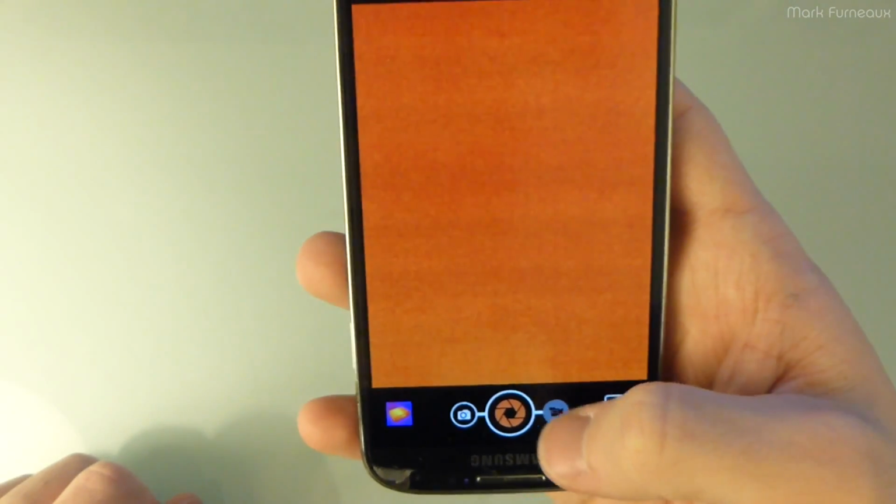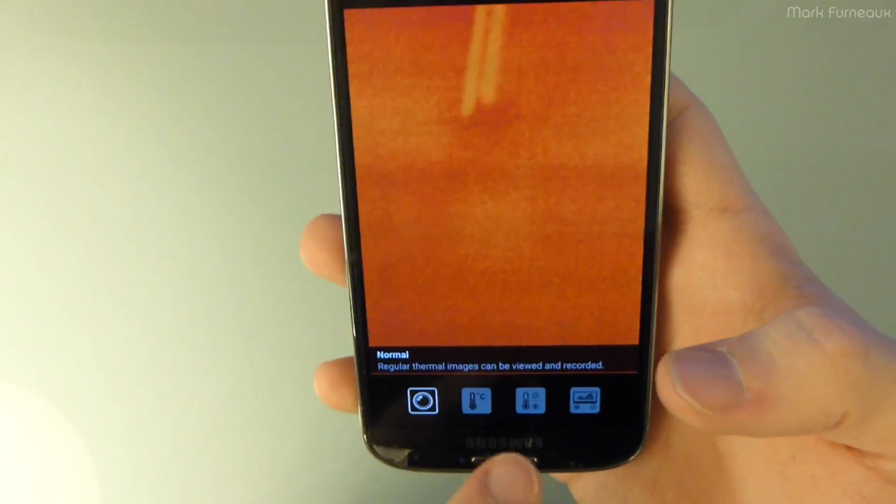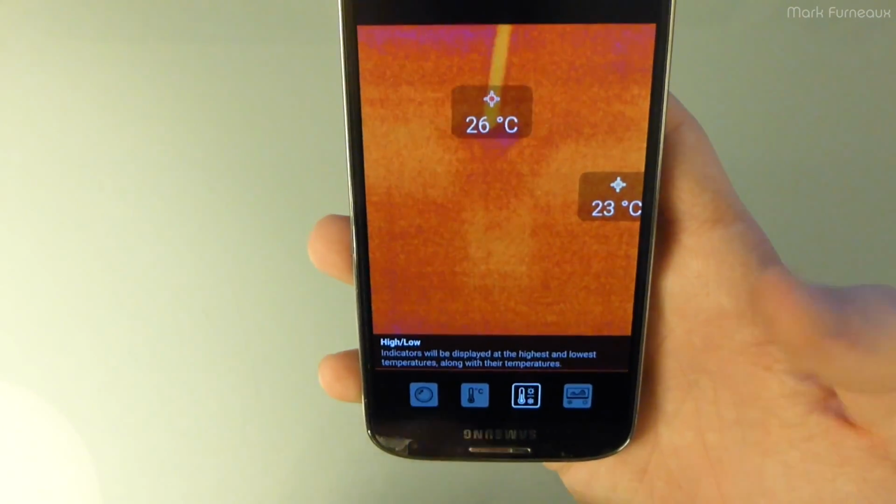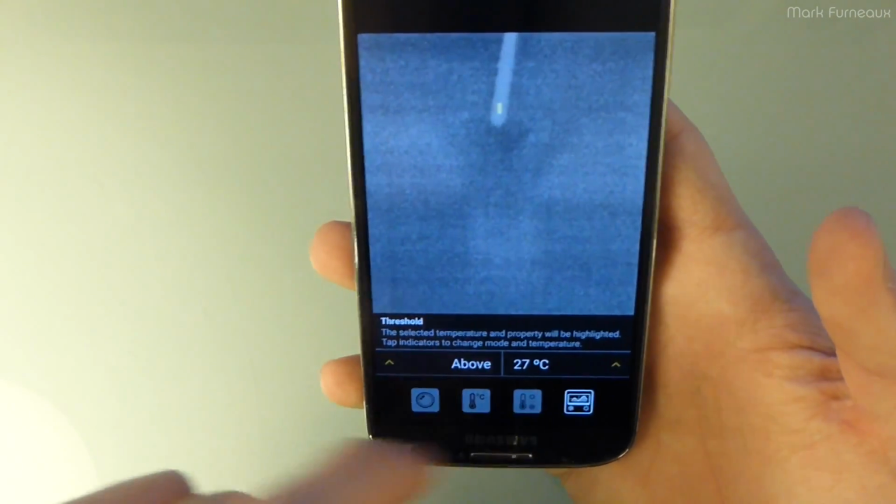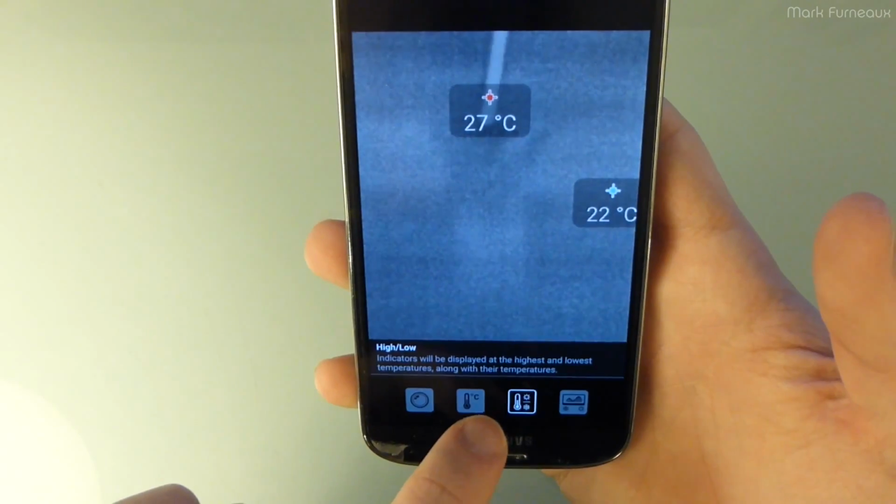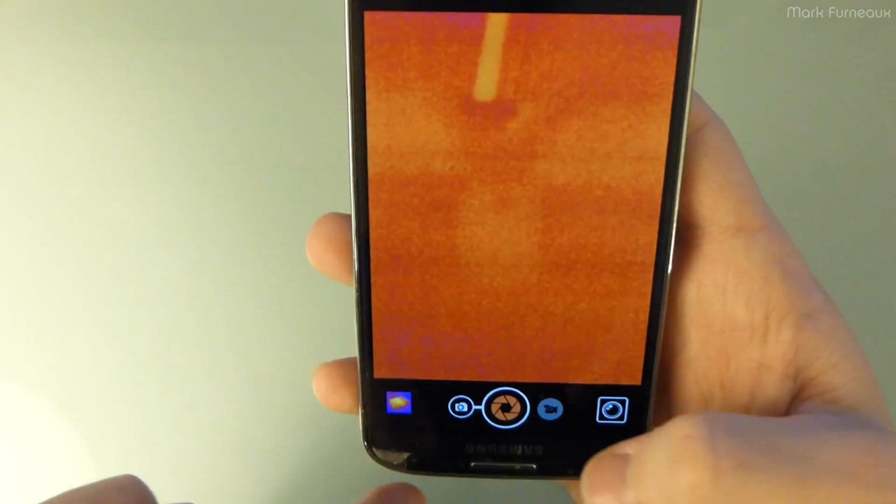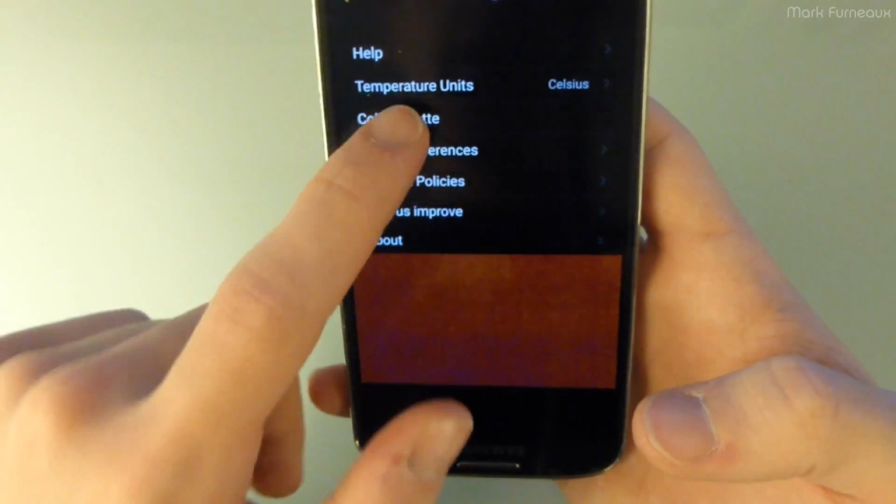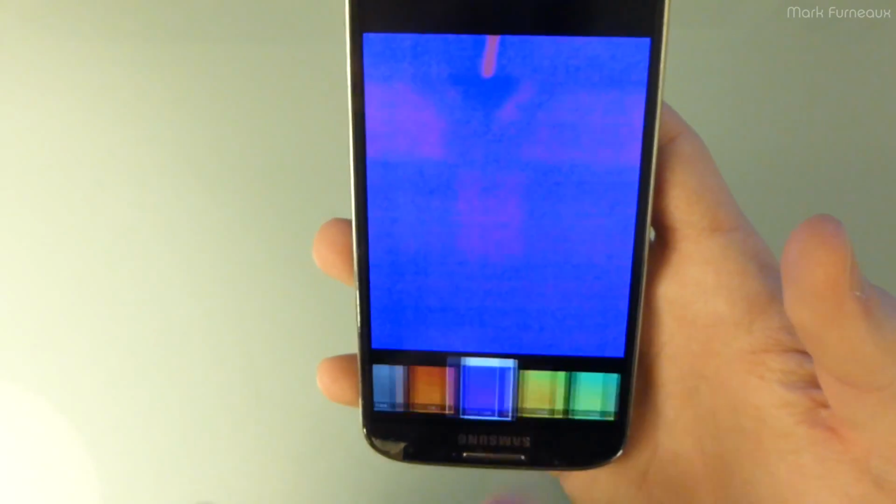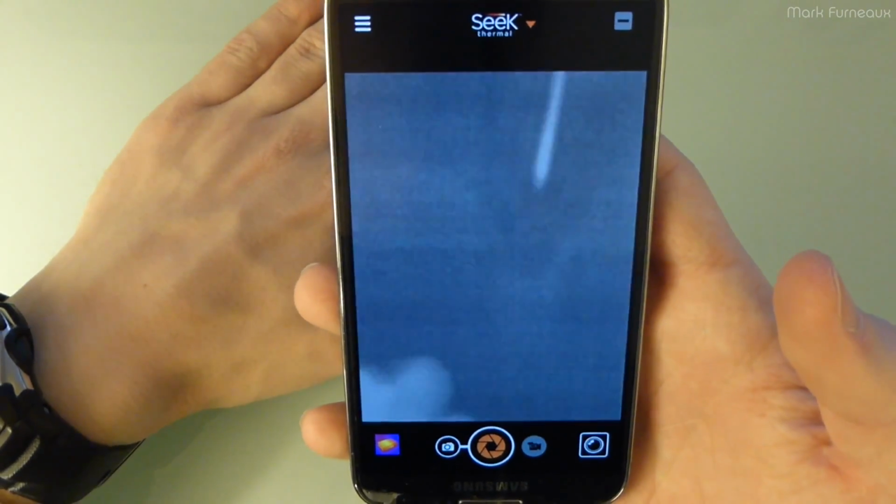You can basically take still photos. You can take videos. You can do spot mode, which just tells you what it thinks the temperature of the center of the screen is. You can have the min and max, and you can set it such that only above or below certain values will be colorized, and that's pretty much it. Now you can change the color palette. Grayscale is pretty much what it sees, and of course it just colorizes everything according to thresholds. So grayscale pretty much makes the most sense